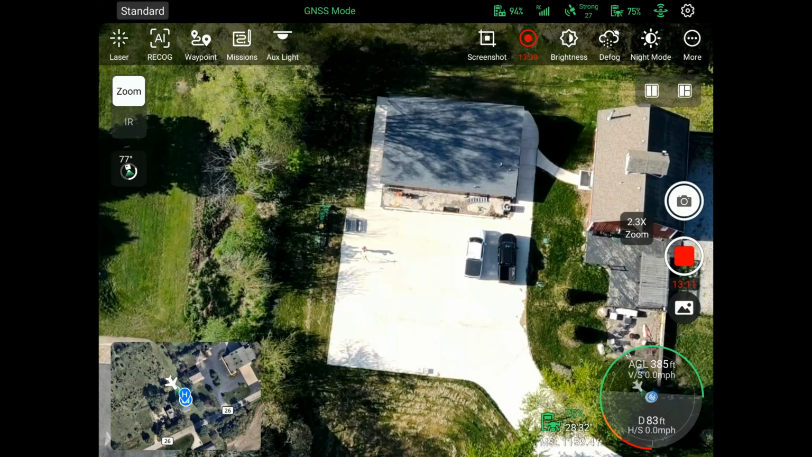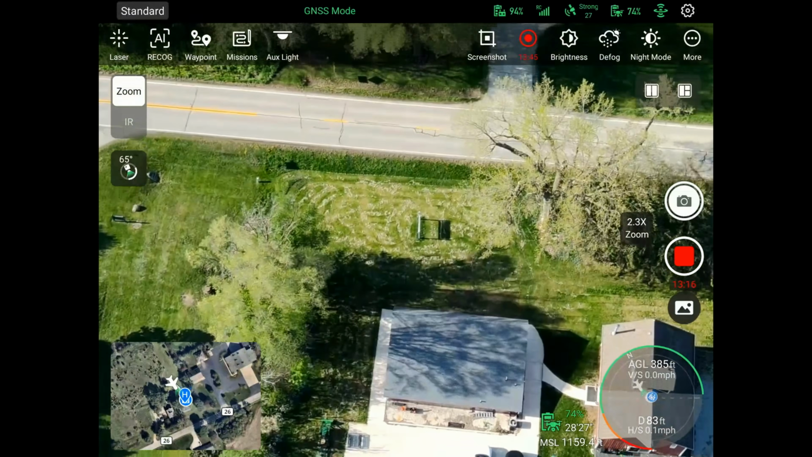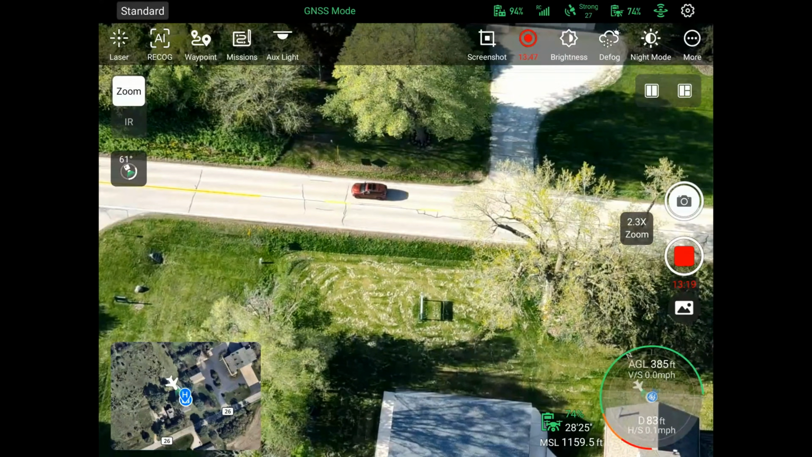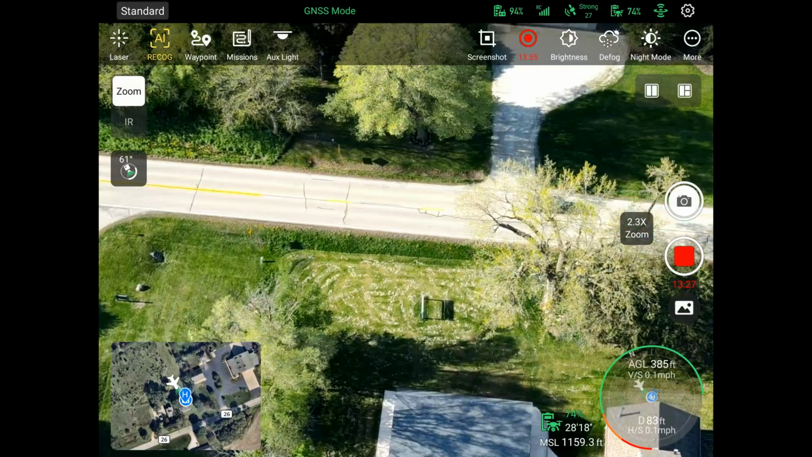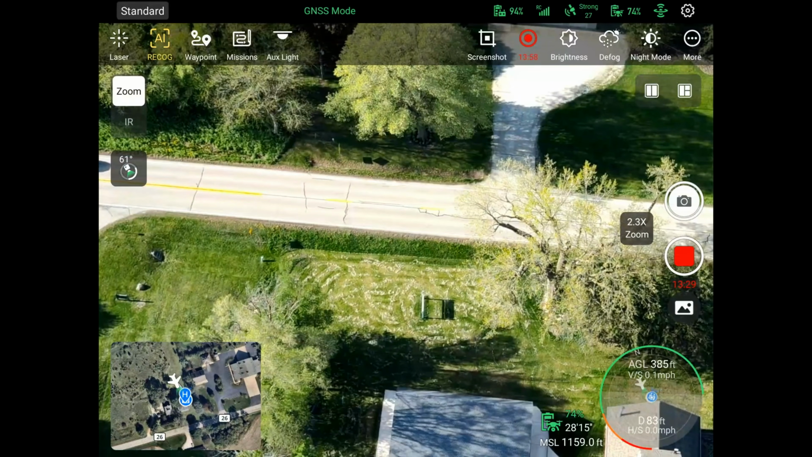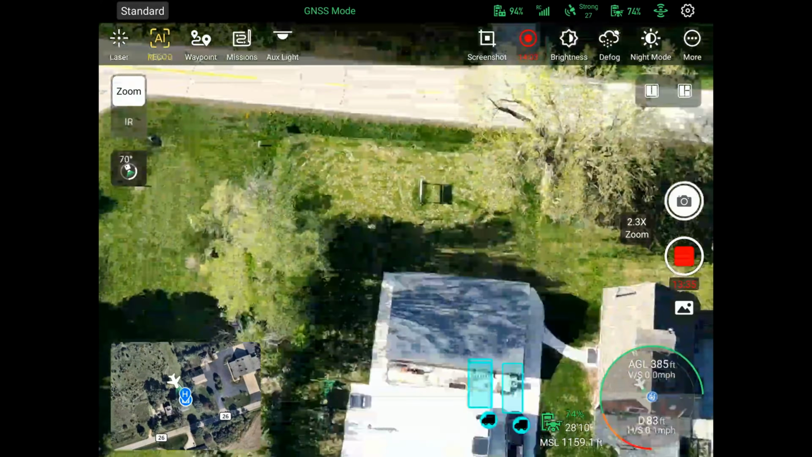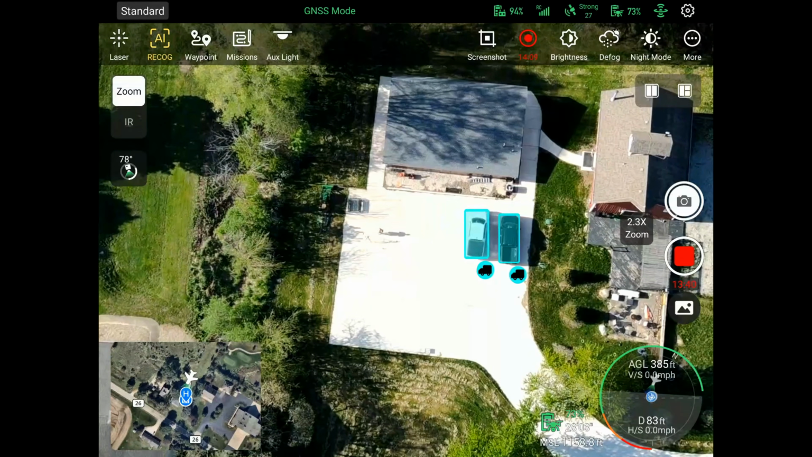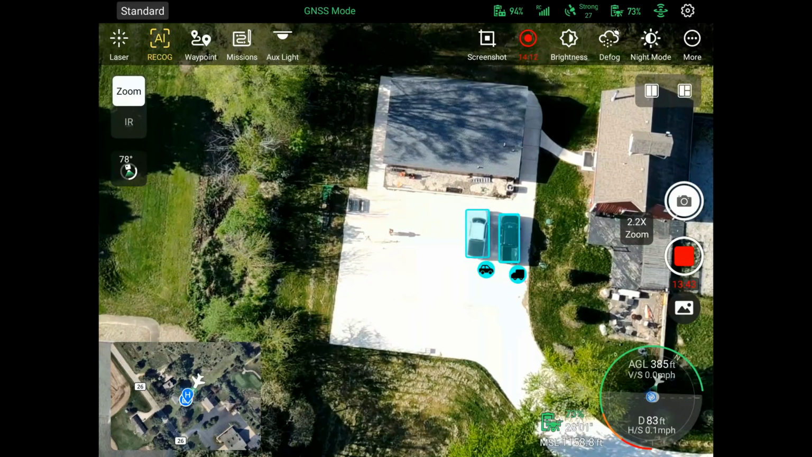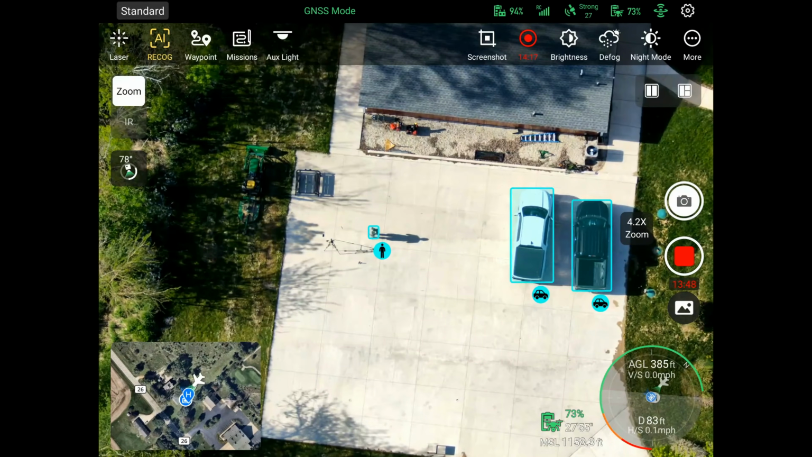All right, let's see here. The next thing that I thought was pretty interesting is the AI recognition. So let's see. I'm going to click on that. Now, right now, there you see it can see a car. It could tell that was a vehicle moving. I'm going to look down at me. You can see there are two cars there. It's not seeing me right now. It should pick me. There we go. So the more I zoomed in a little bit, it could see me.